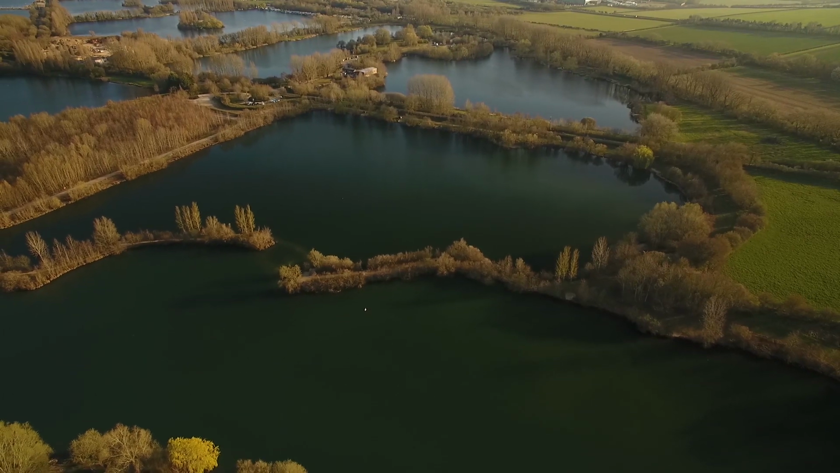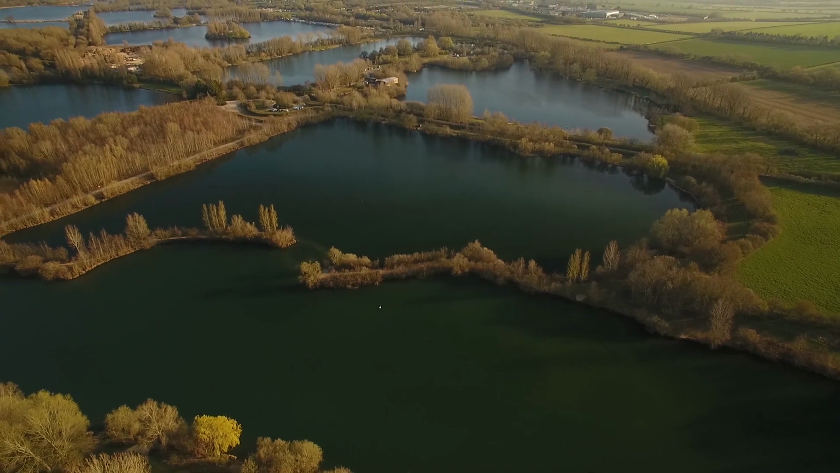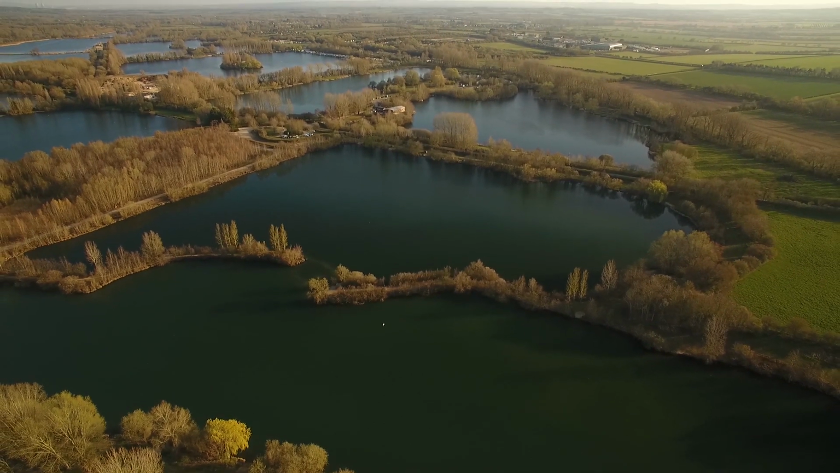I've heard all about this lake, how it is all up and down, and the depths just change dramatically all over the swim. So, oh, I've got a take, that's a take.